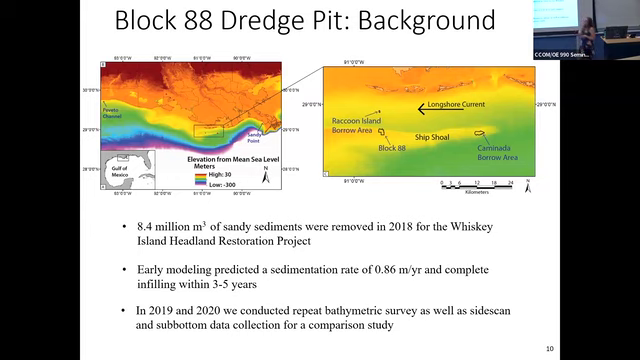When this project was first proposed, it was the first dredge pit on this shoal, but Louisiana has done a couple of other projects around the area since this particular project was done. So we're talking about block 88. Sorry about that, guys. It's going to be this nice rectangular system right there in the middle of Ship Shoal.